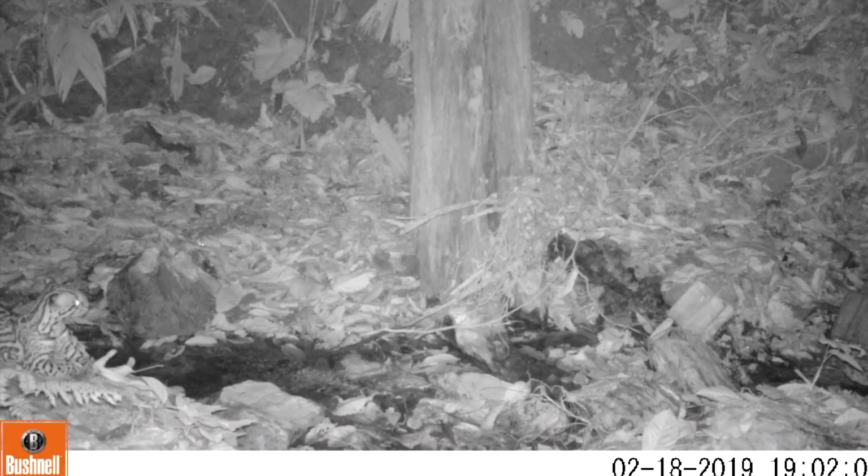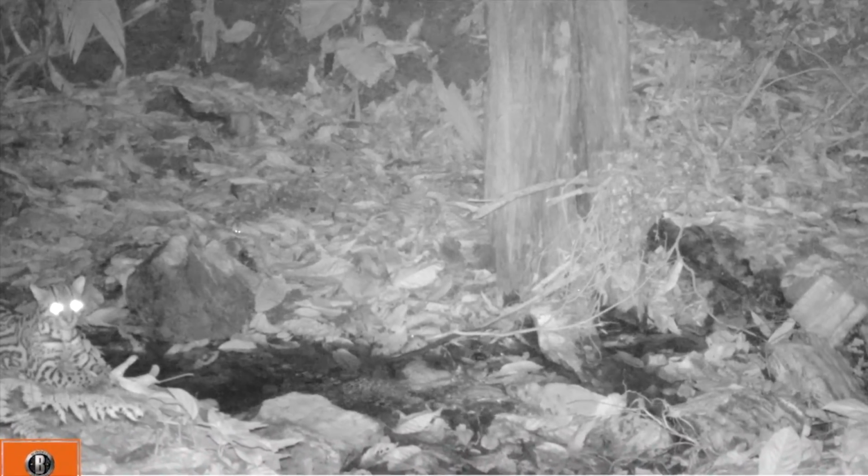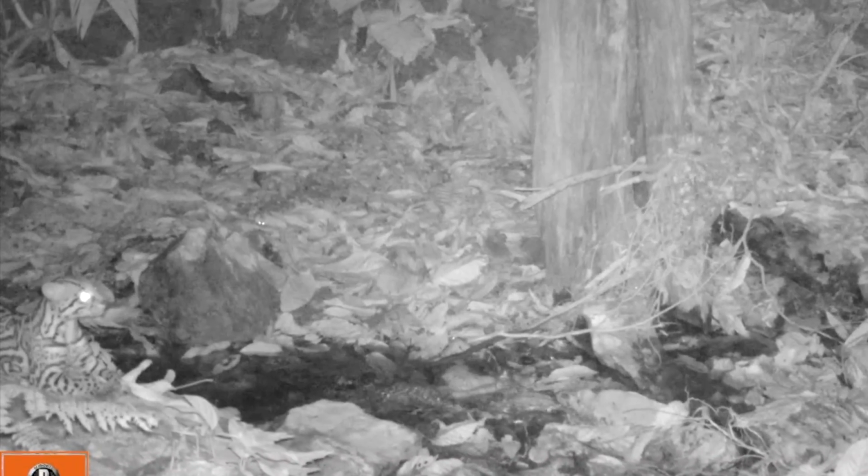Here's an ocelot chilling by the creek. It stays there for 10 minutes, and you'll see in the next clip that it's a big male.